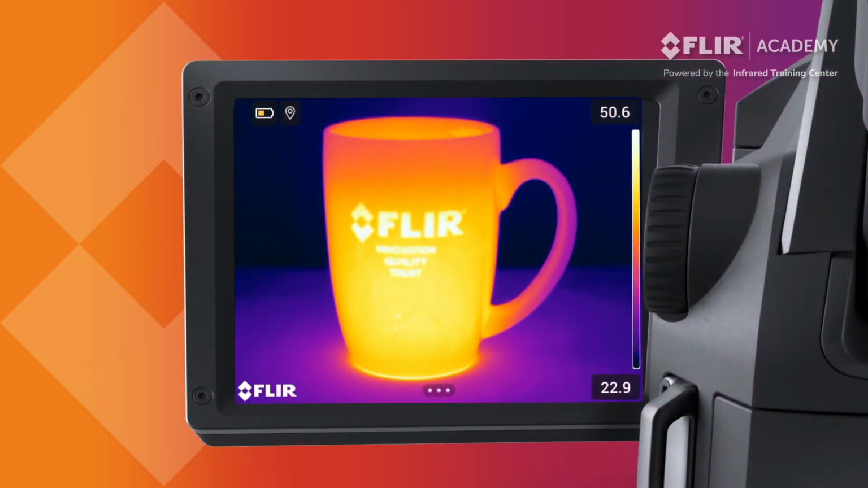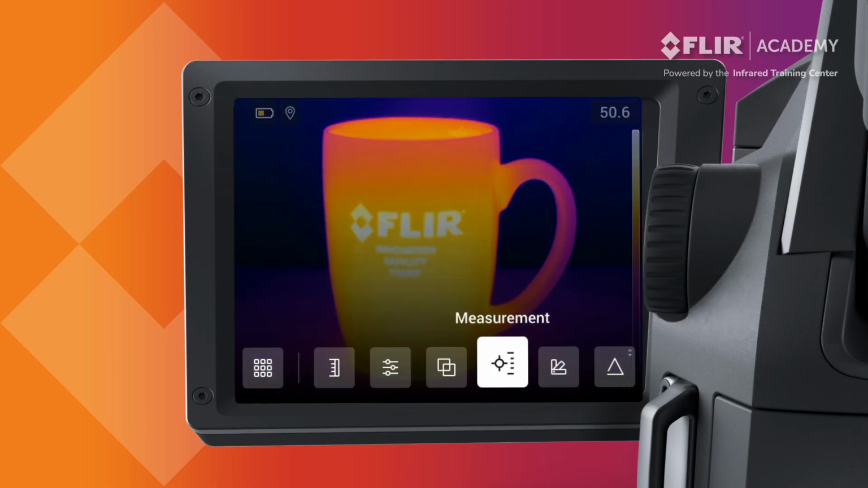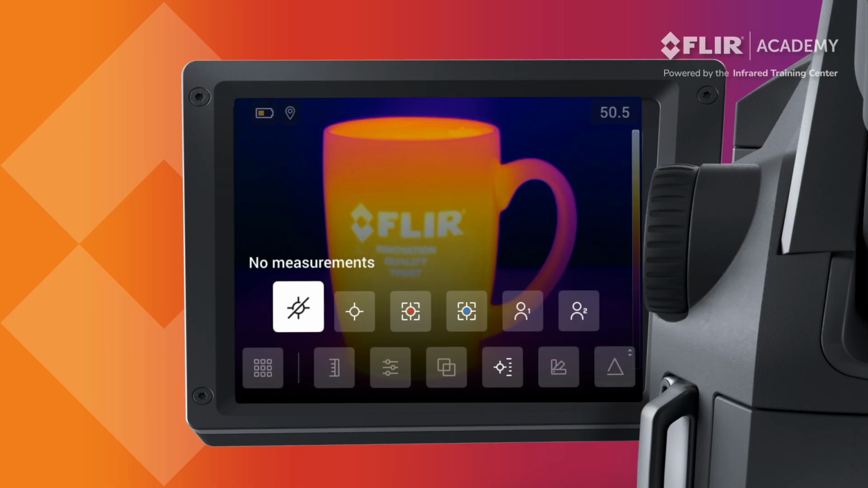The FLIR G-Series thermal imager offers a number of measurement tools for operators. However, with gas detection, these measurements are not necessary or typically used during the inspection process. If a situation arises where you do need to measure temperature, these can be found in the main menu under the measurement icon. No Measurements turns off any selected tools and leaves the screen blank.